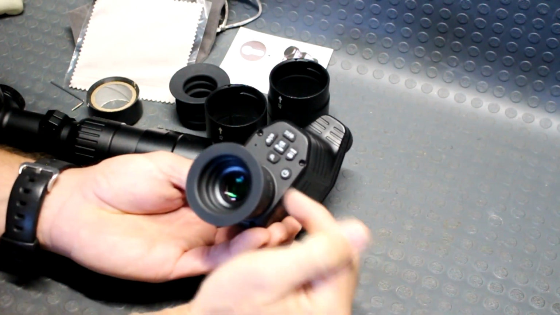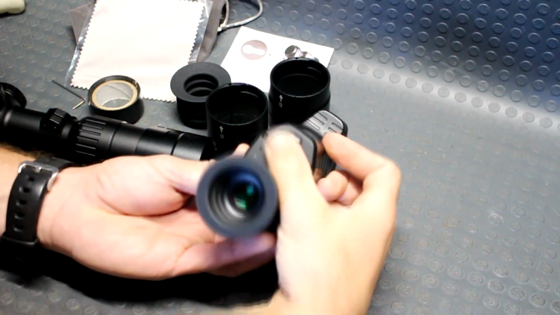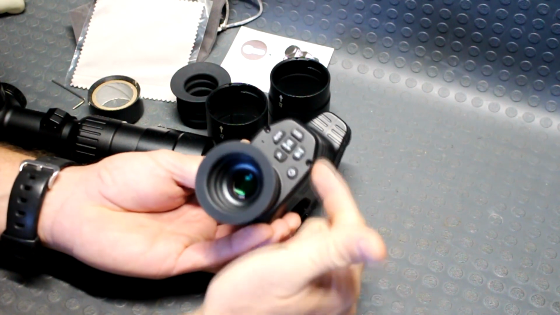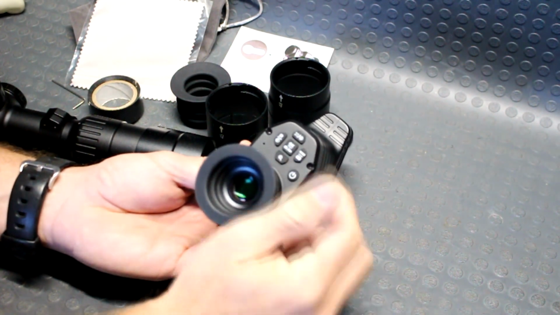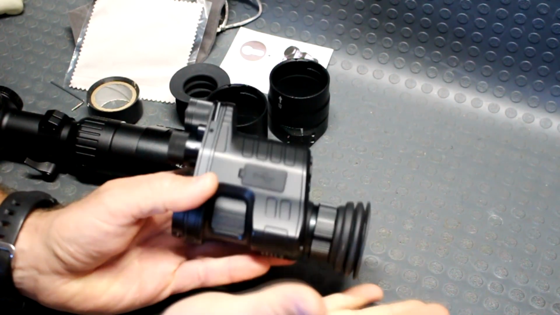So that's my little rant on this layout right here. It's not the best layout for working at night. Maybe you make the buttons feel different, or hey, you know what? Make the buttons light up red or something. So there it is. Mainly impressed with this thing.